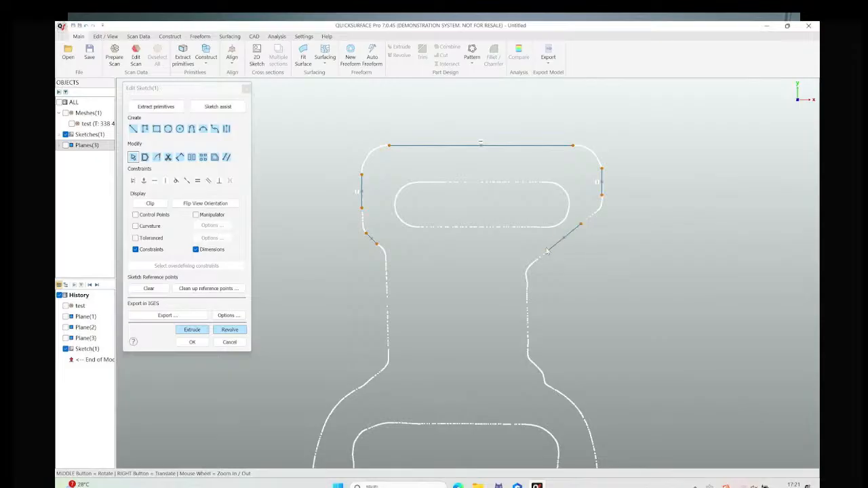Just repeat the previous steps. Use the shift key and left select with your mouse. The software can automatically find all the segments that you are choosing.